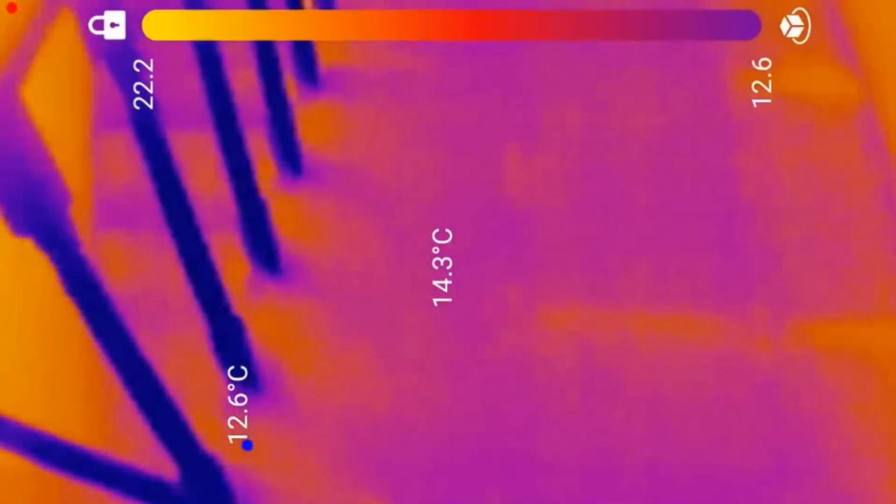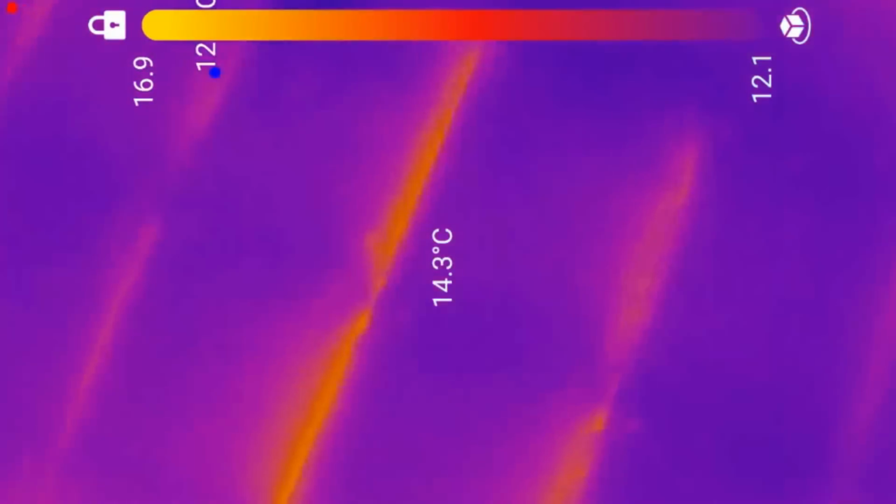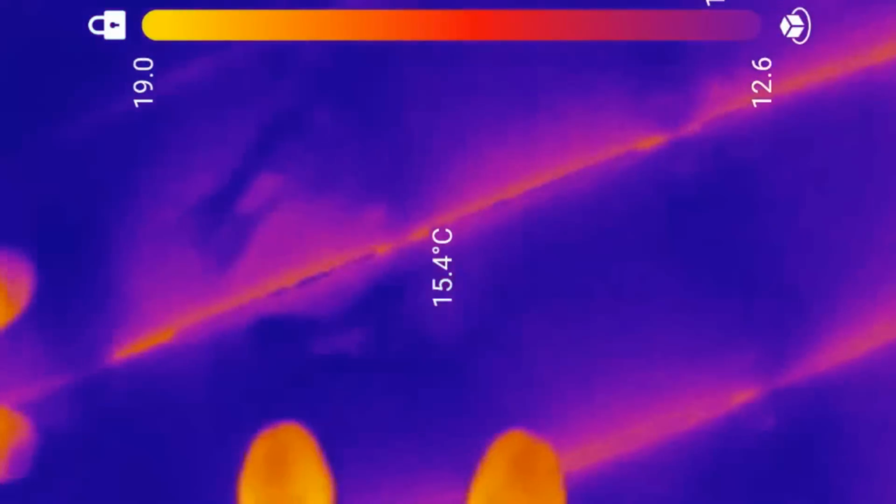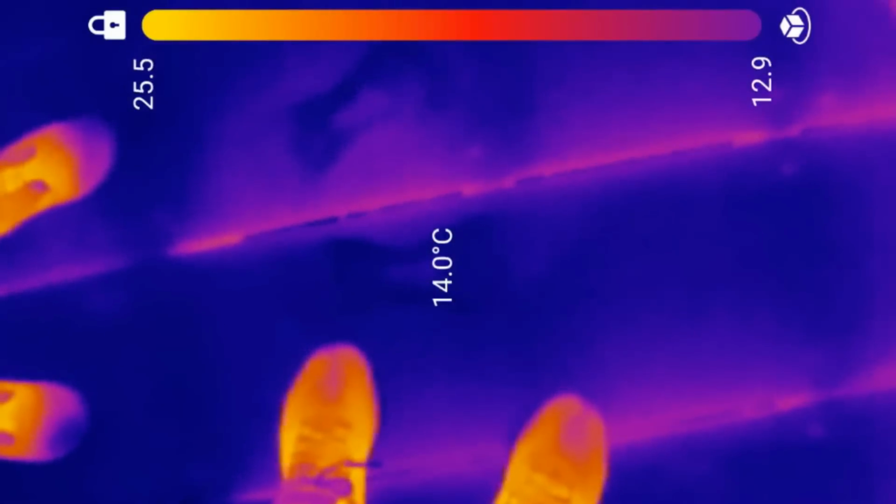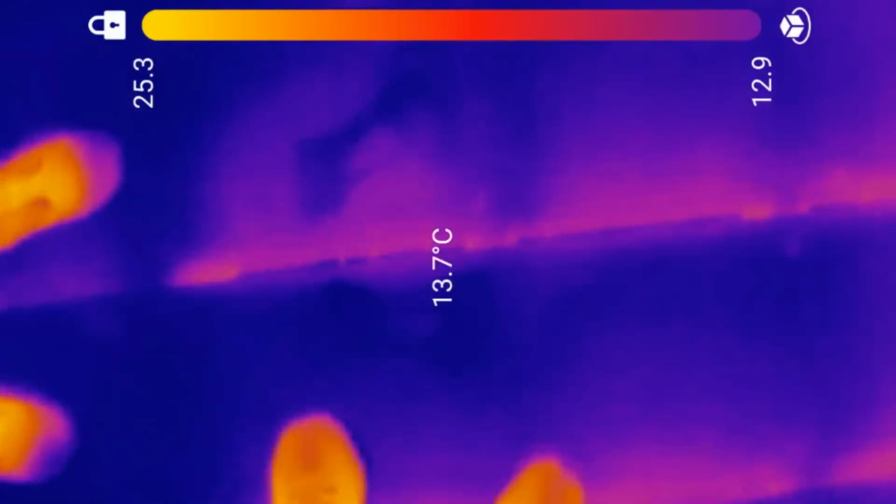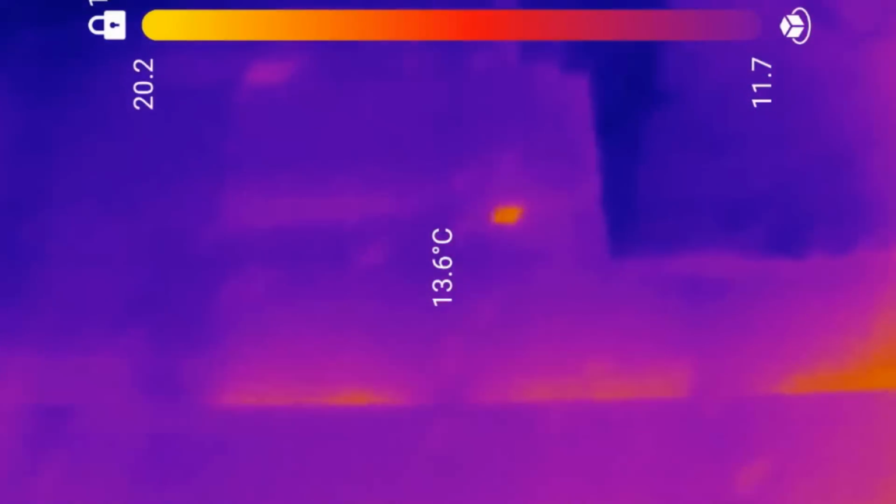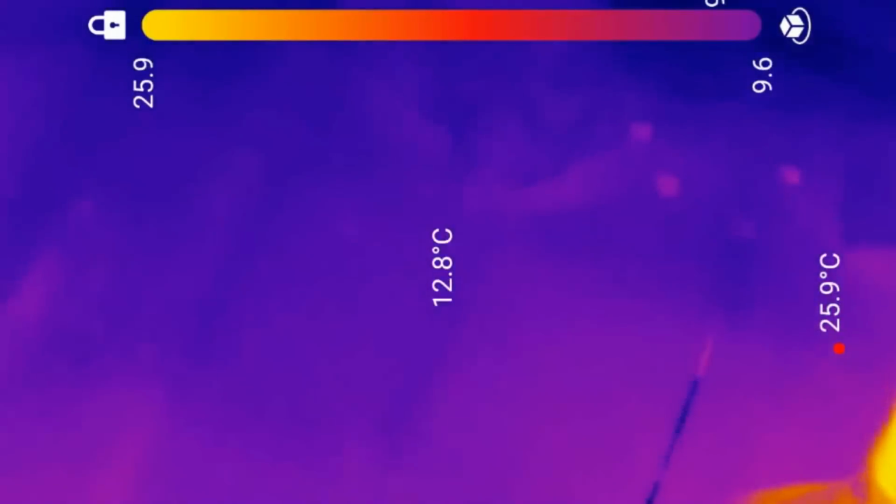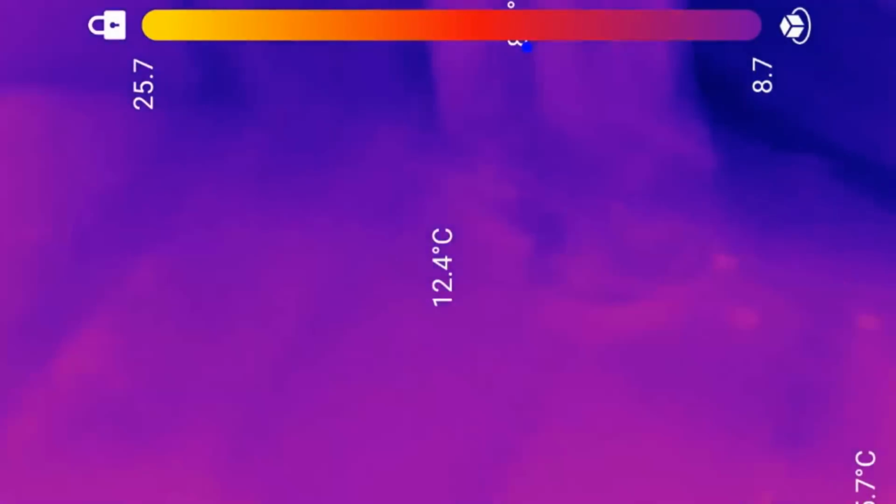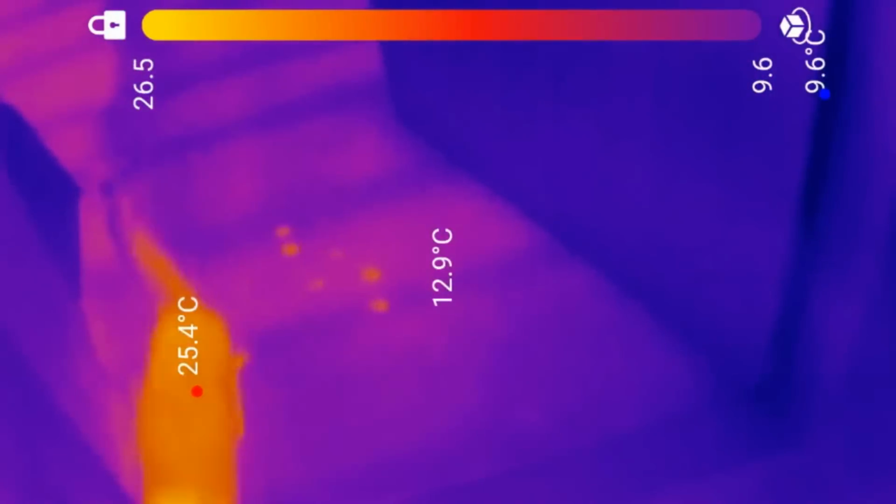There's our feet. Now this camera is incredible because... Oh, there's the cat. Thermal image the cat. And you can actually see the cat footprints. See his little footprints. Hello, Steve. There you go. Oh, look at that. Oh, I'm not even filming it. That's right, this is filming it.